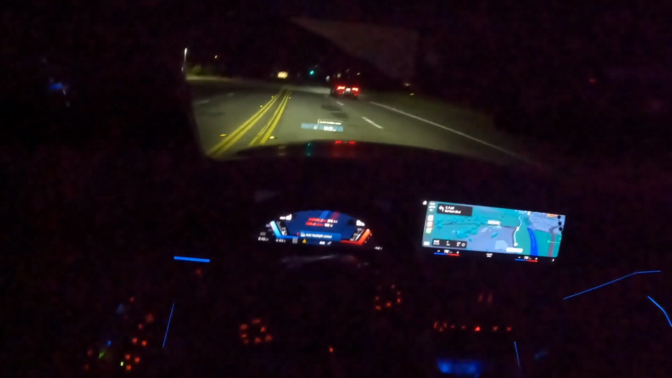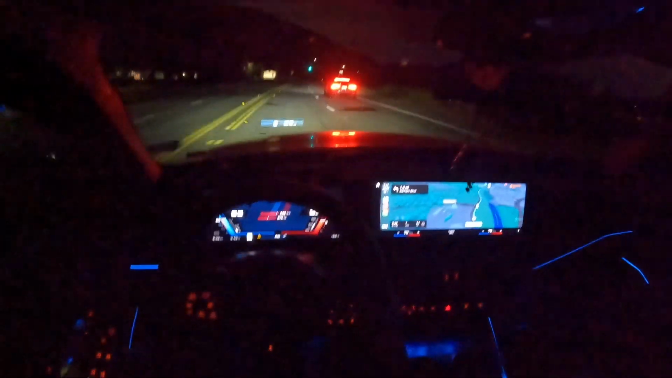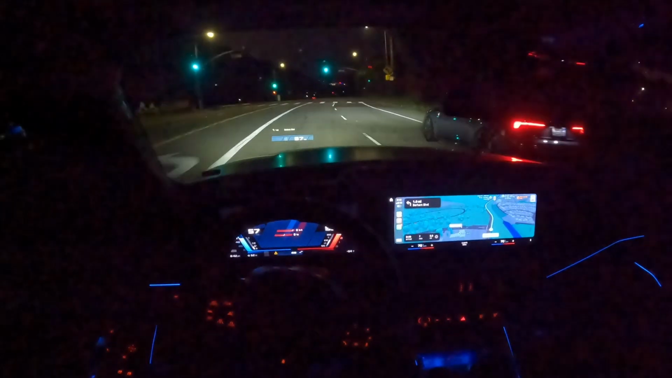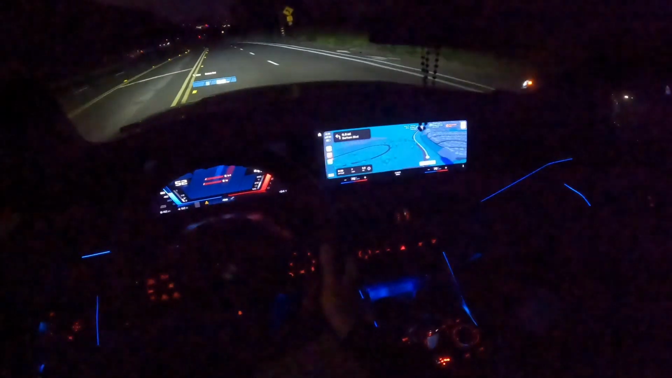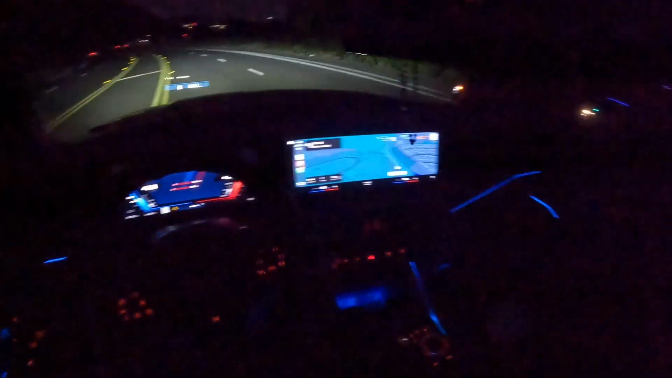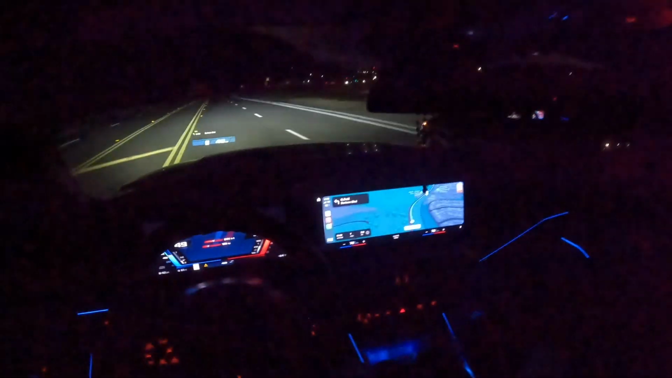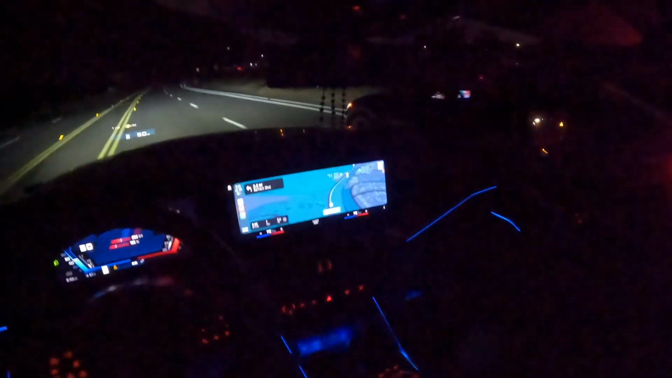Lights on. Are your DRLs on? Yeah. Oh my. You can't see with the DRLs on, bro. Yeah, it's bad. Oh Sam, why am I on child lock? Oh shit, my bad. Let me hear something!